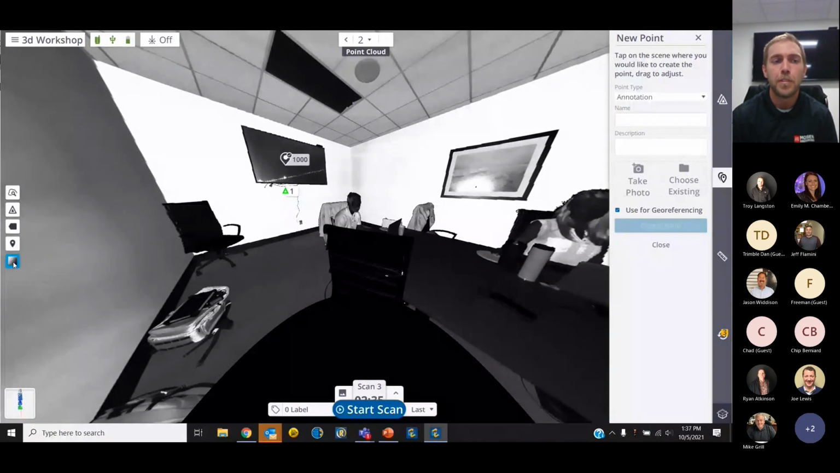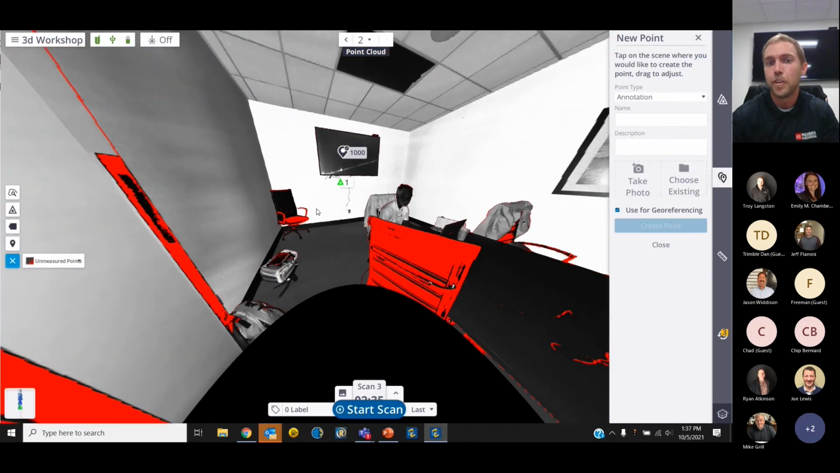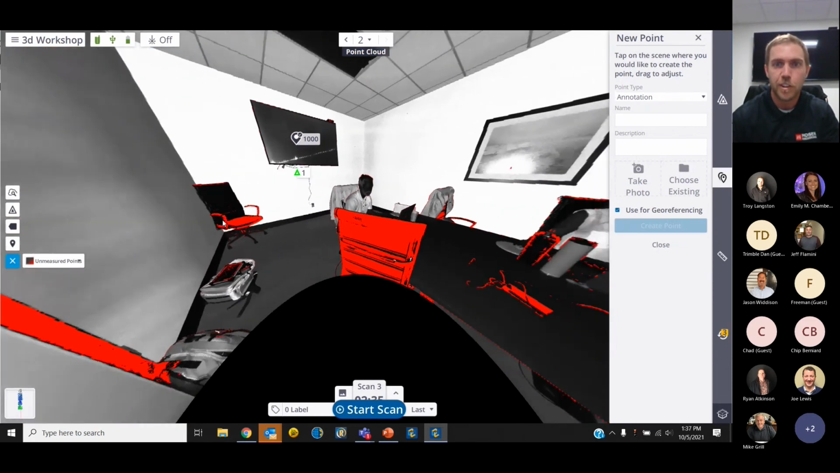And we also have the ability to change the way that these point clouds are displayed. Defaults to grayscaled intensity, but we can look at it in color-coded intensity and really see the areas that were measured that receive more points than others, as well as we can take a look at unmeasured points, and it will struggle on darker and reflective surfaces. So this is just a good idea of the stuff you're going to struggle to pick up without the high sensitivity mode.